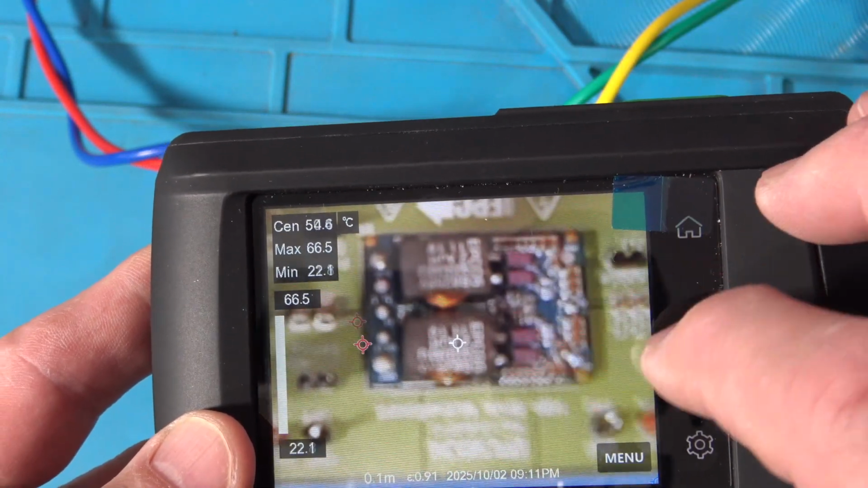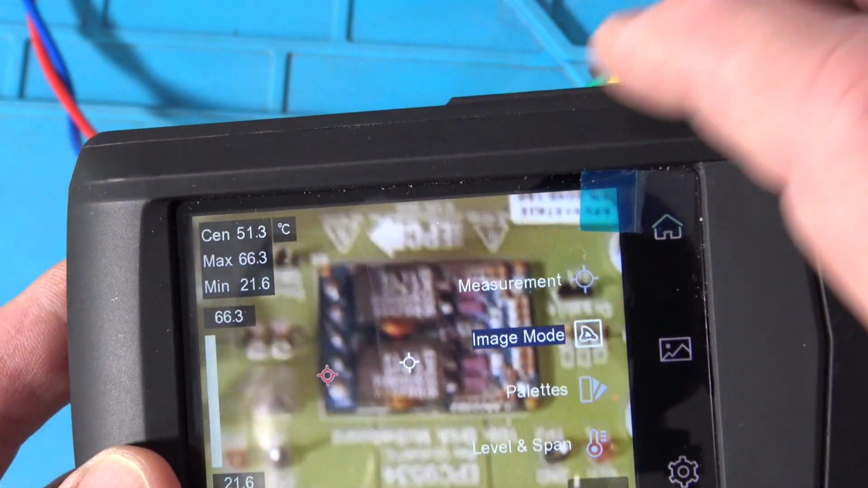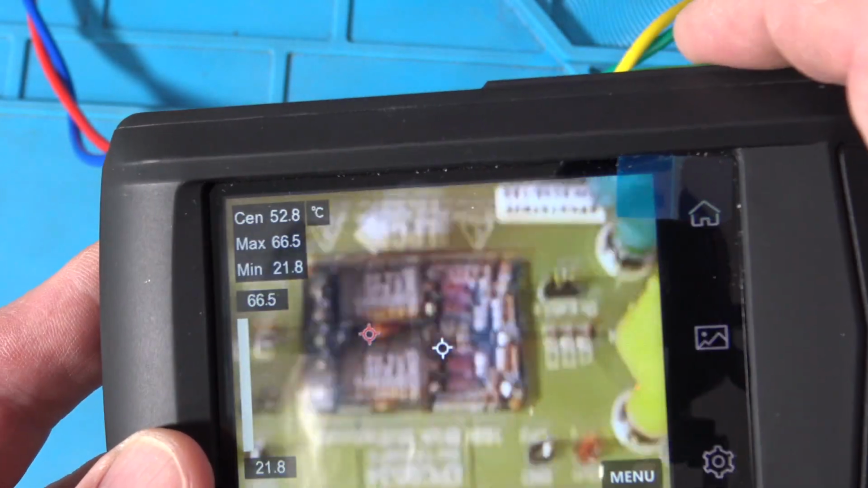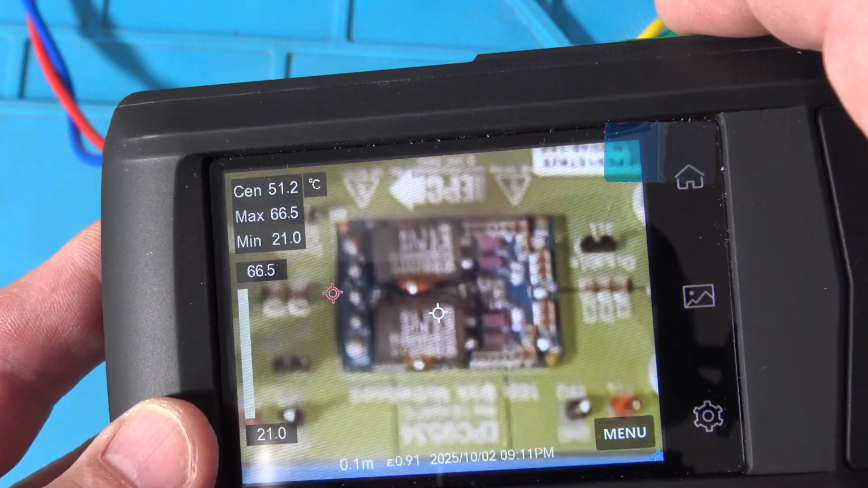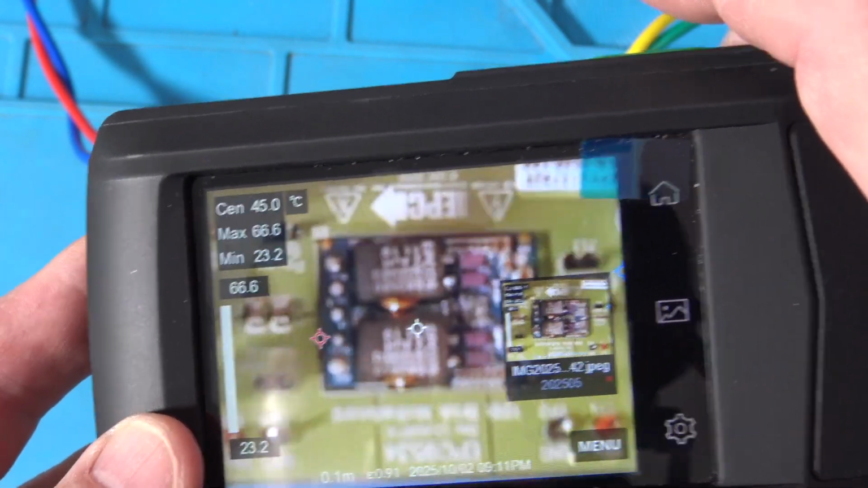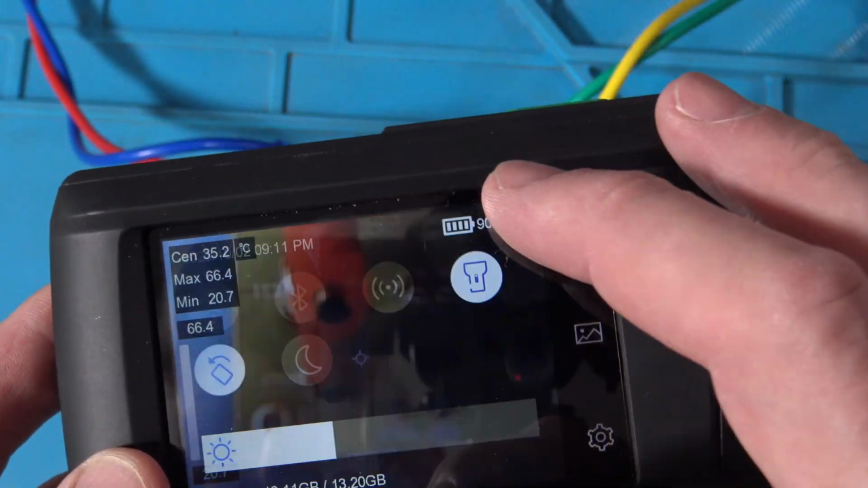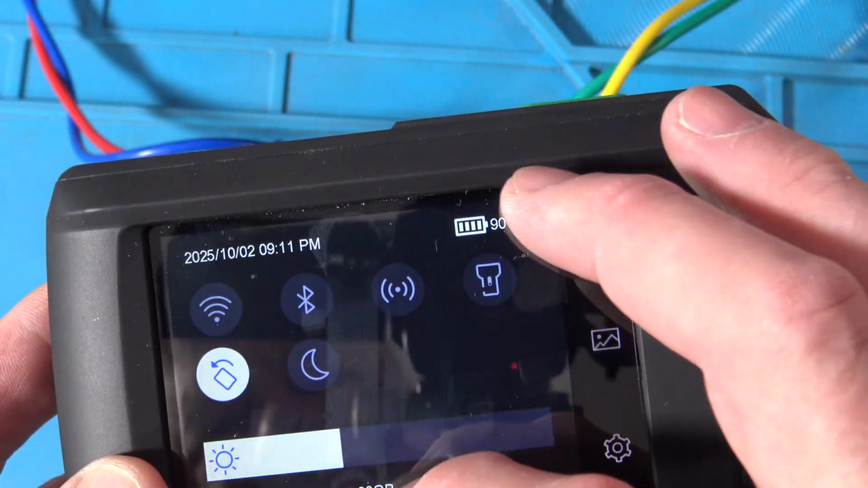Okay, now I got the flashlight on. And yeah, does that help focus? Maybe I get a better f-stop or something. Okay, so I'll take a picture there. I'm going to go ahead and turn that off.